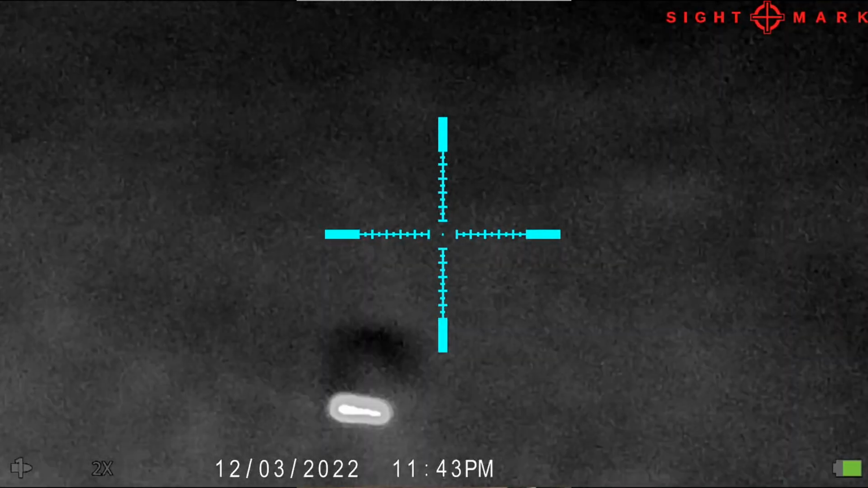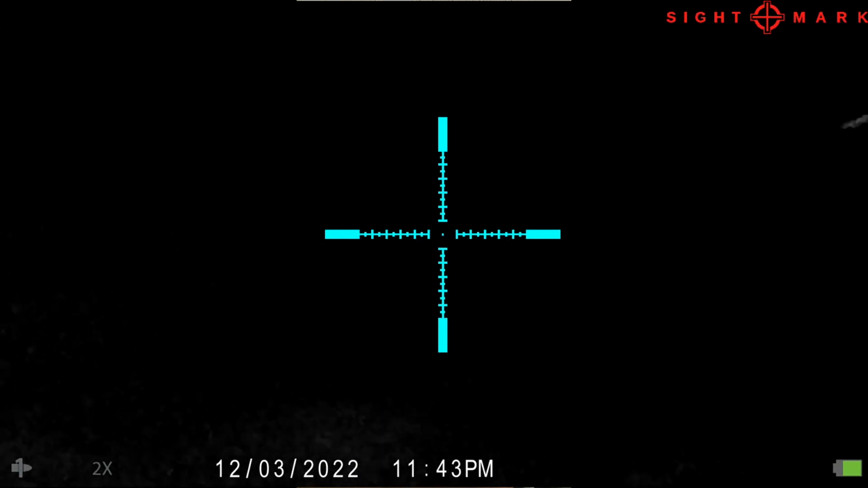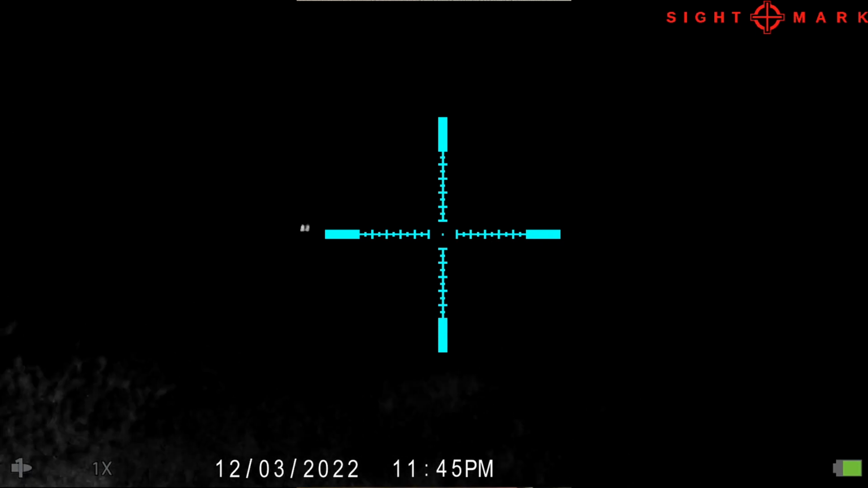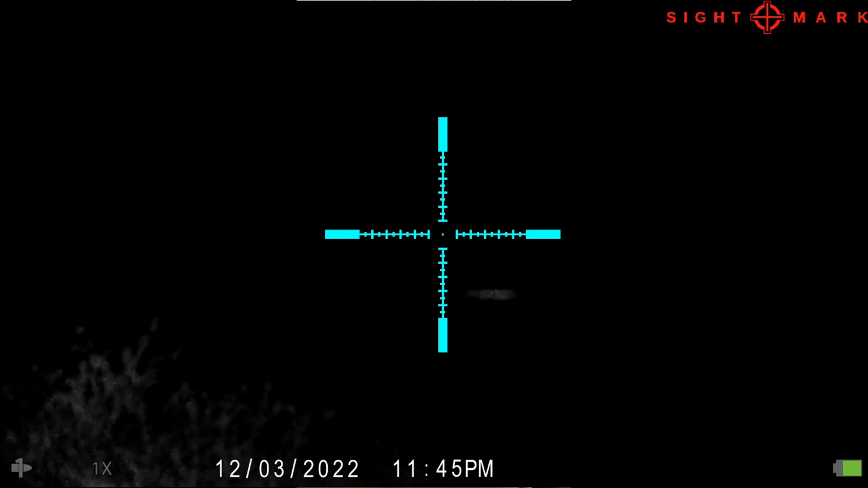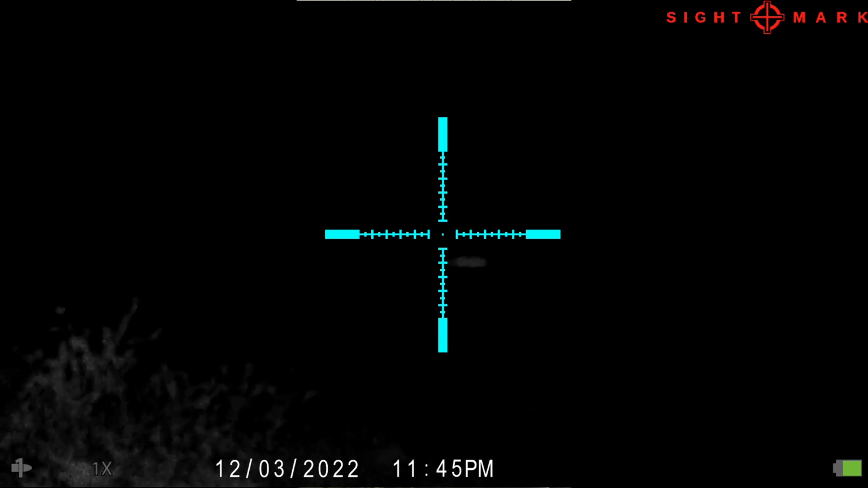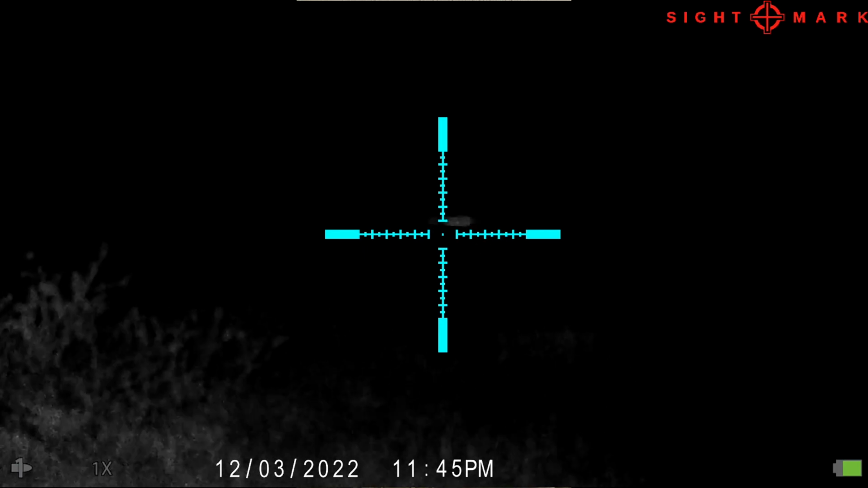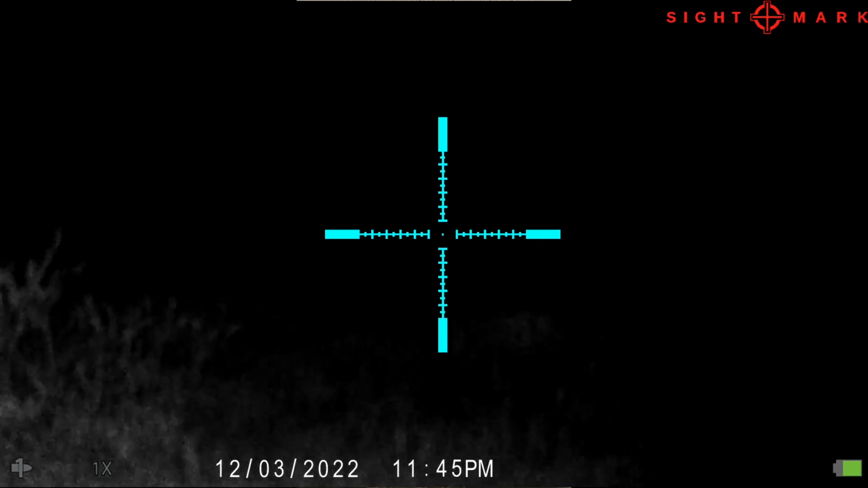Let's see, there's the call. He was just above it. There he is. So obviously it was a miss, clean miss. Coyote's still there. And you start seeing that blinking light there. That blinking light is actually Logan's rangefinder, trying to figure out where the coyote went and get an idea of what went wrong. Nothing else came in the rest of the night.